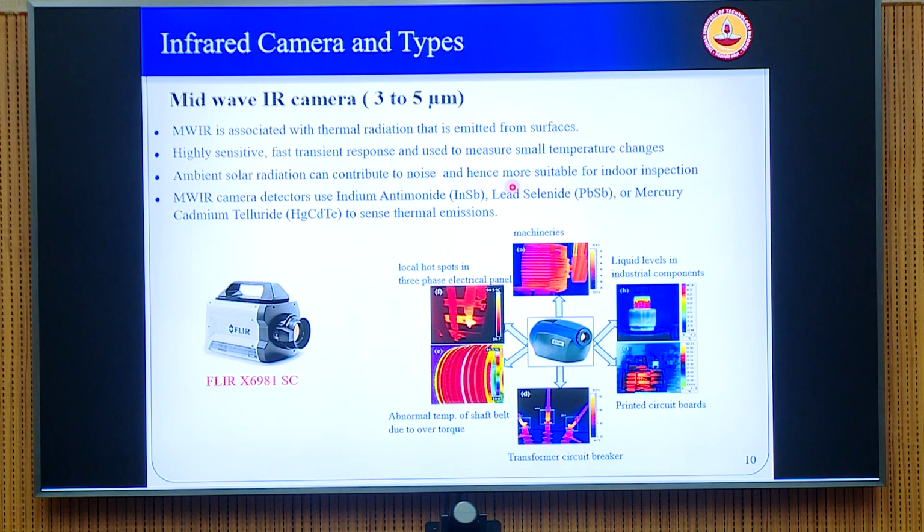Okay, and the common detector that MWIR uses is indium antimonide. So this is a semiconductor material, and there are also other materials. So how do you choose this kind of semiconductor material? Again, you have to look at the wavelength of the IR that it is receiving and the band gap of the semiconductors, and accordingly you have to use those semiconductors whose band gap is most sensitive to that particular infrared spectrum.